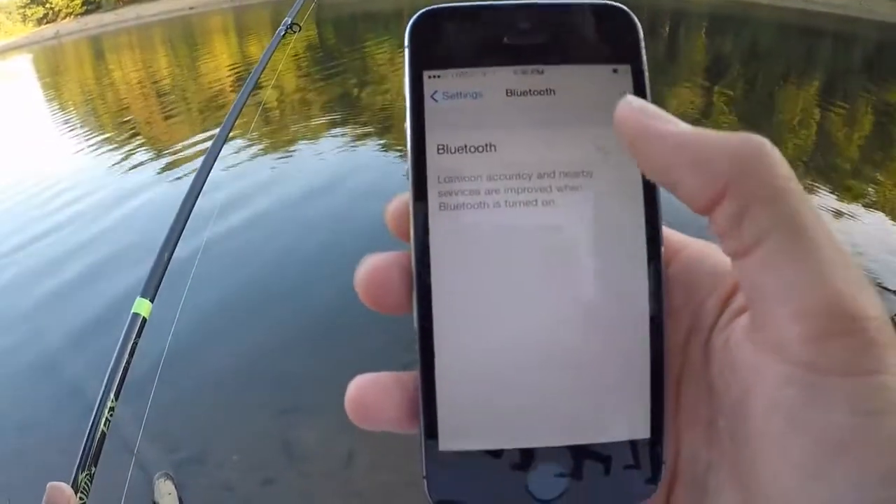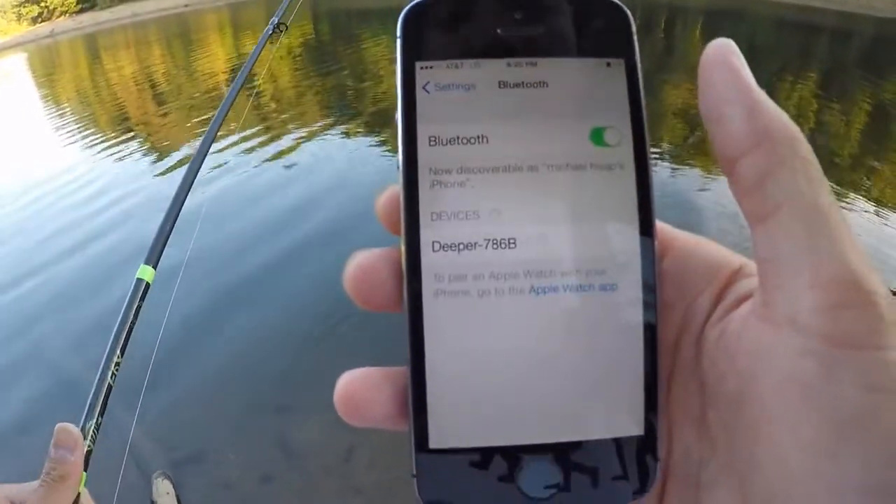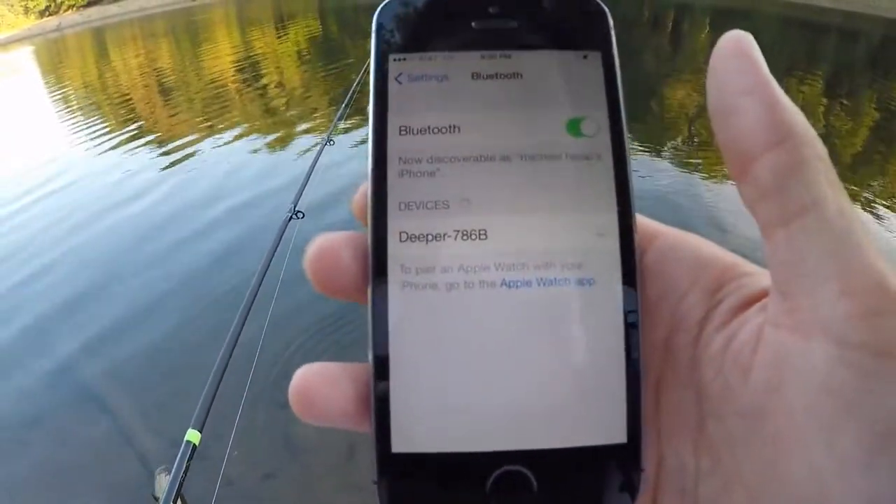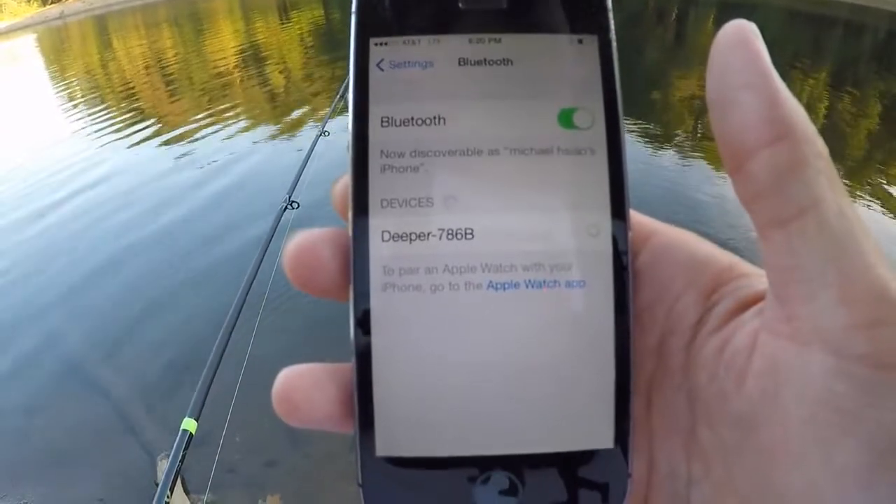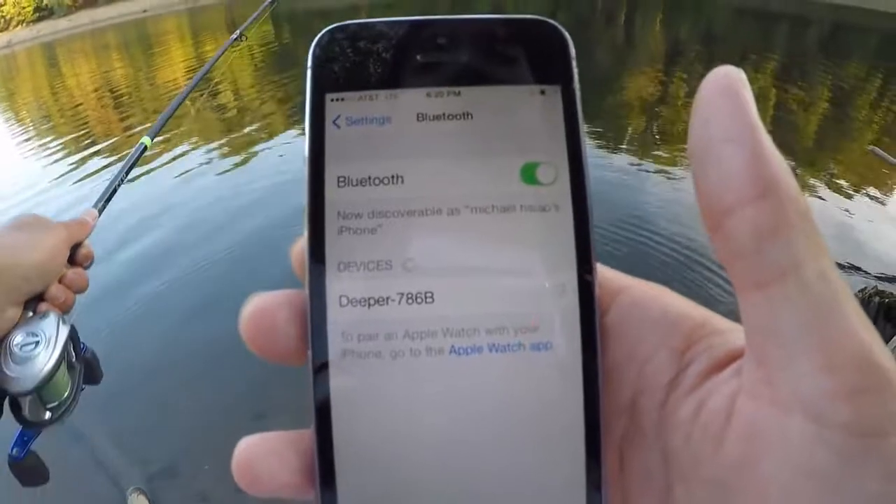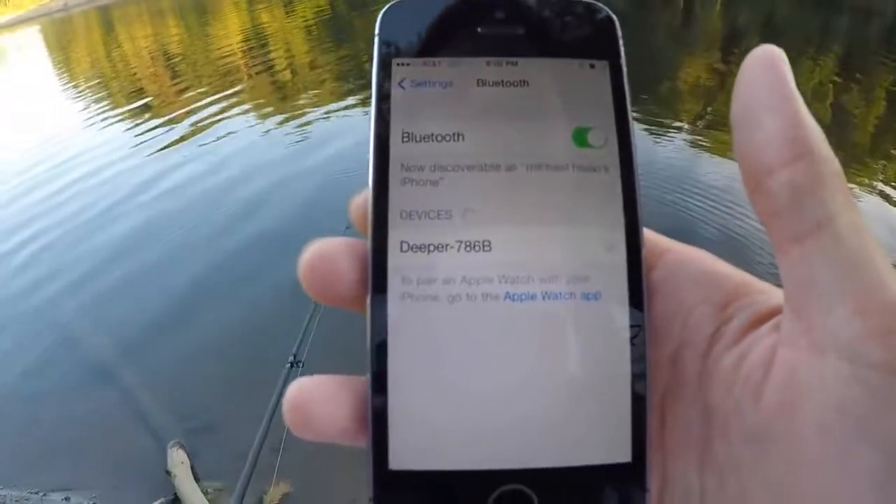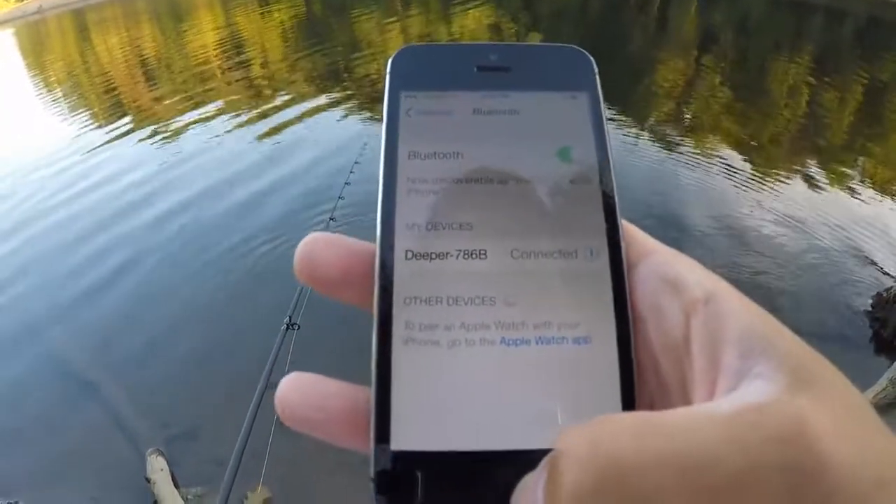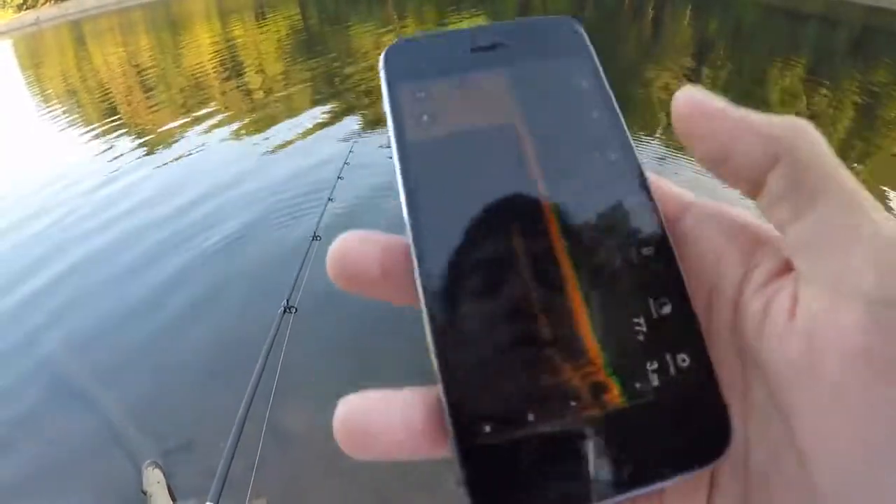Alright, then we're going to reboot it. Turn Bluetooth on. Then you have Deeper right there. Click it to connect it. This will usually take a second for it to recognize the device. Connected, and then you should be good to go to start. Yep, good to go to start using it again.